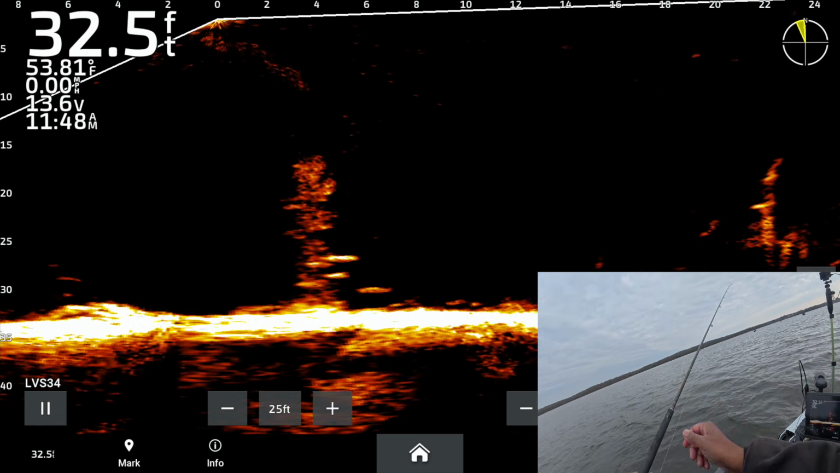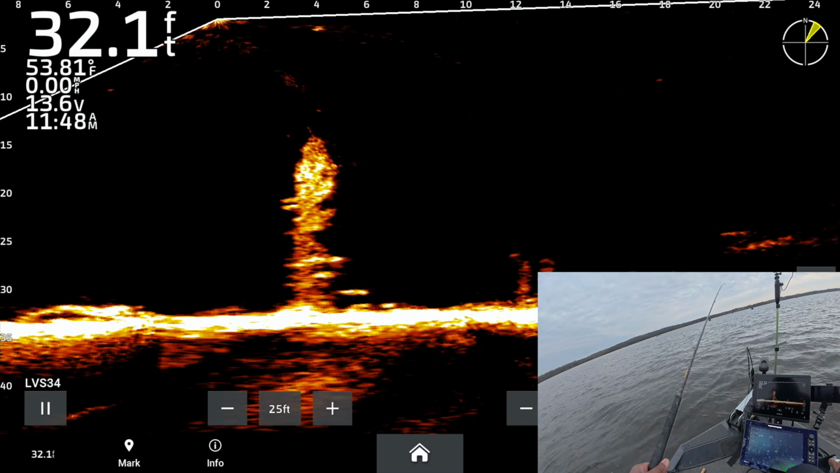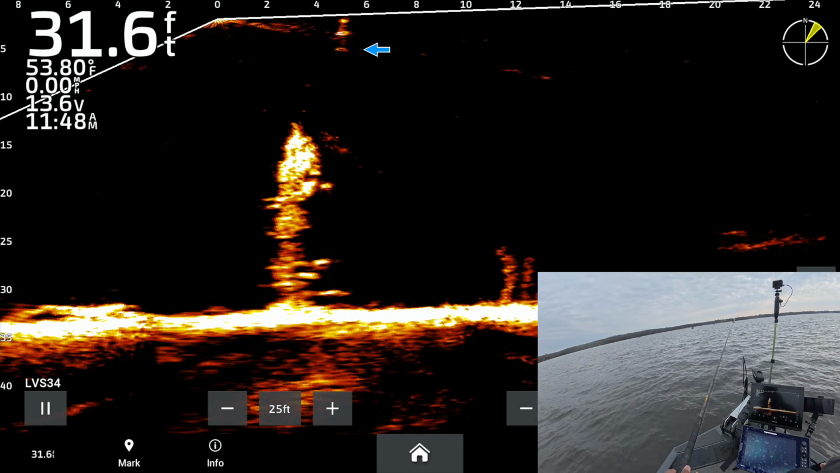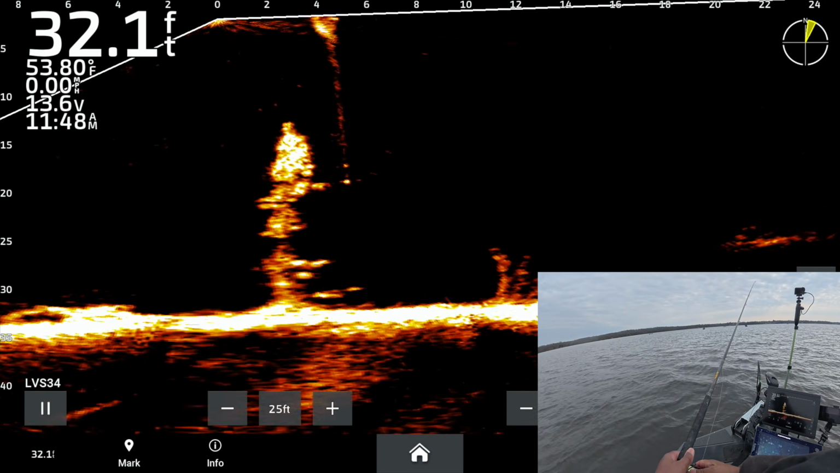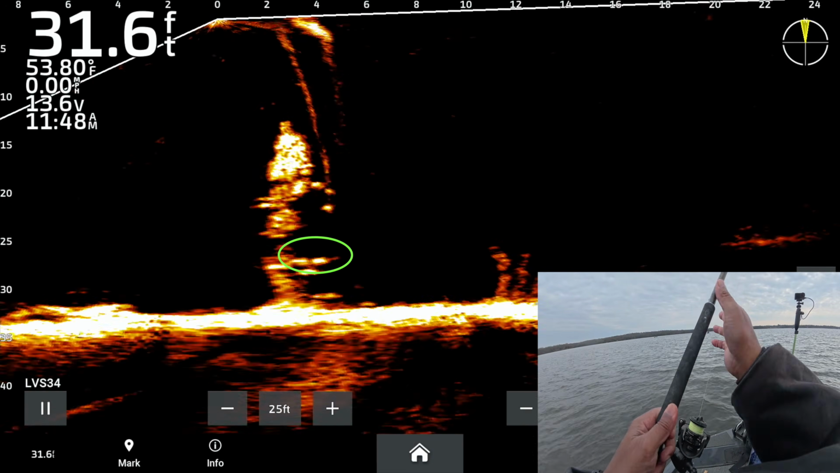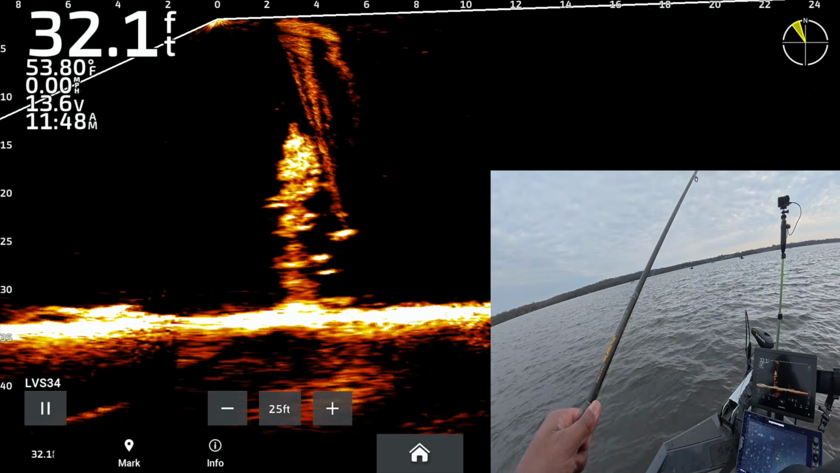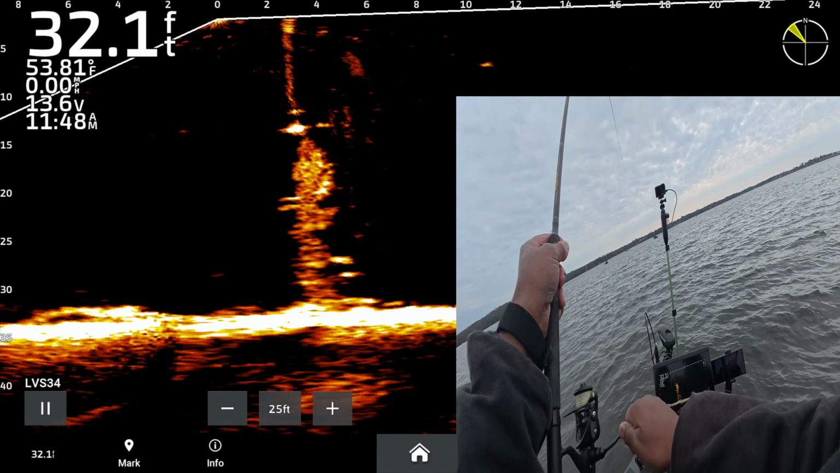Folks, the key is don't dwell on an inactive fish. If you're giving the fish a bait and he's not active or not reacting to your bait, don't worry about it. Just move on to the next fish. At that point, there's not much you can do to make him bite. So don't waste a lot of time on fish that don't want to bite. Go get the ones that do. Got another one at 11:48.